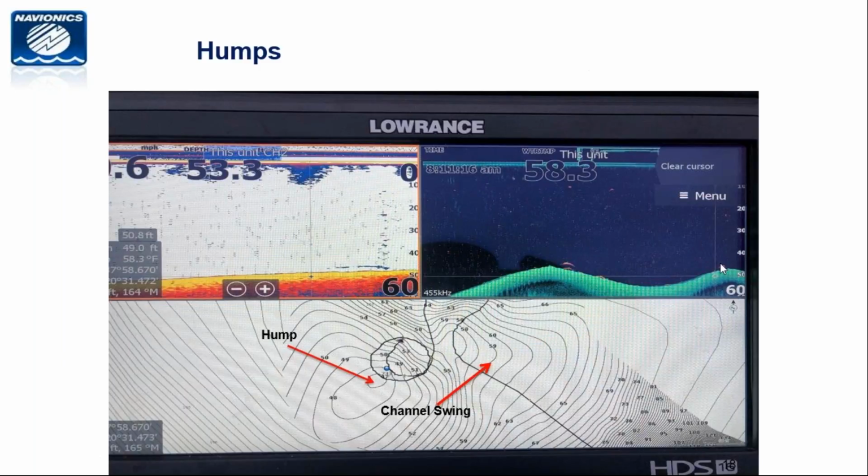And looking at this other side, right? So normally when you're looking at larger fish, they tend to not be schooled up. The smaller fish tend to be schooled up. Hopefully that answers everybody's question about that.